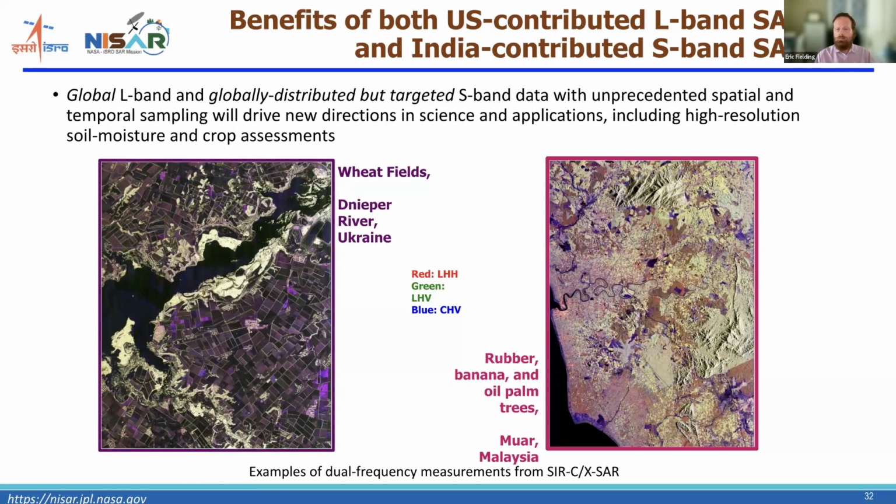trees in Malaysia. So we can see that the different radar wavelengths have different amounts of backscatter depending on the size of the vegetation, whether it's trees or bushes, and whether it's banana trees or palm oil trees. And so the two different wavelengths will be better used to help separate the different types of vegetation where the two wavelengths are available.